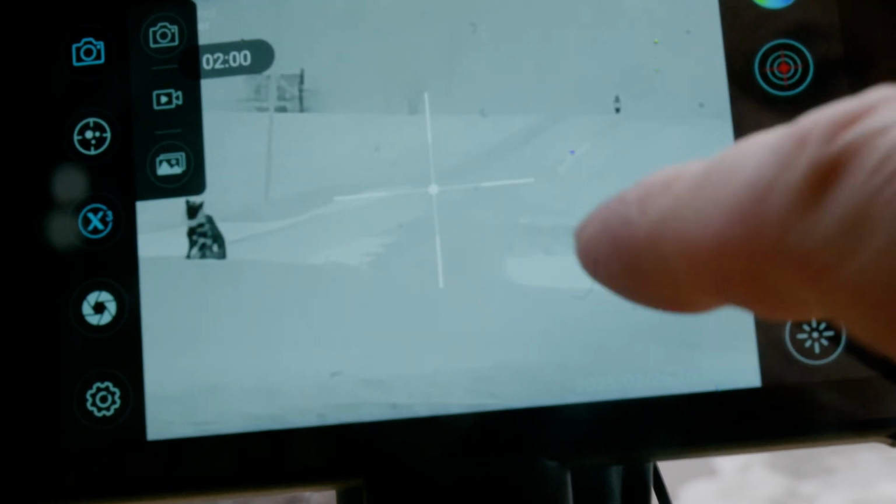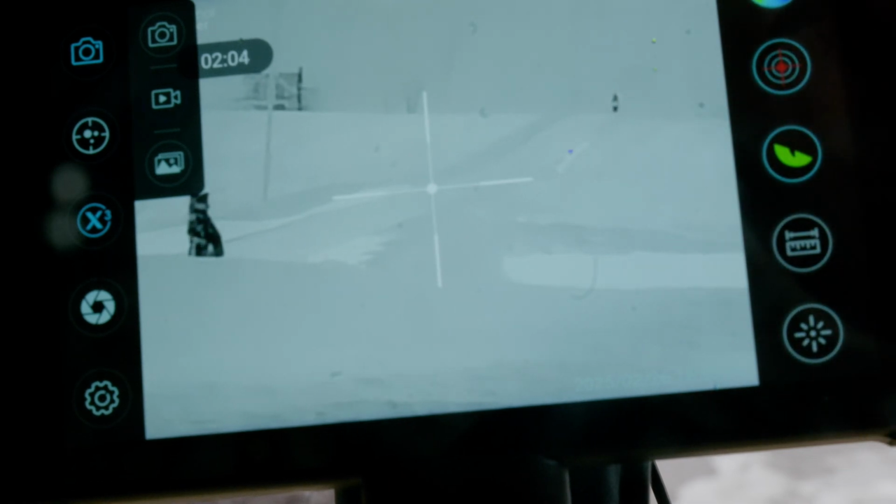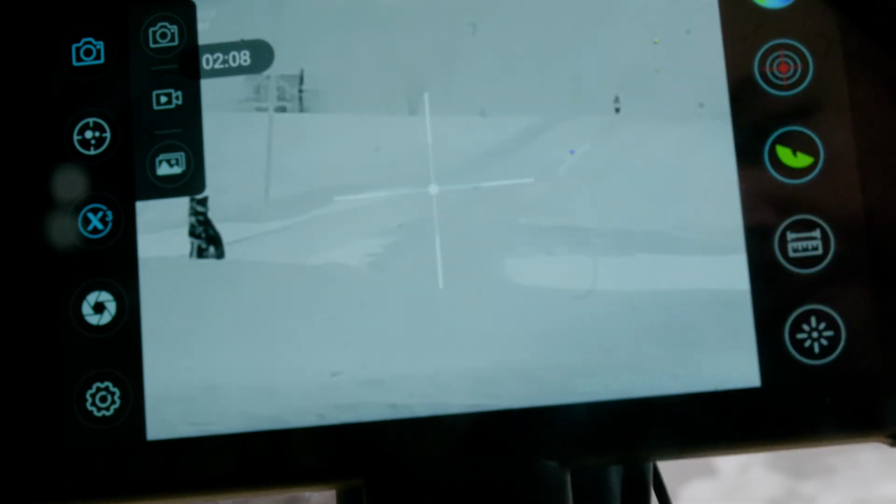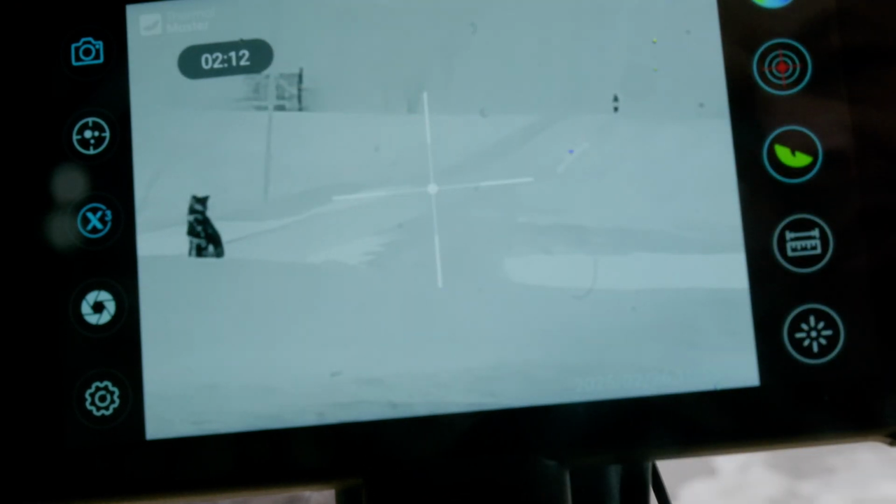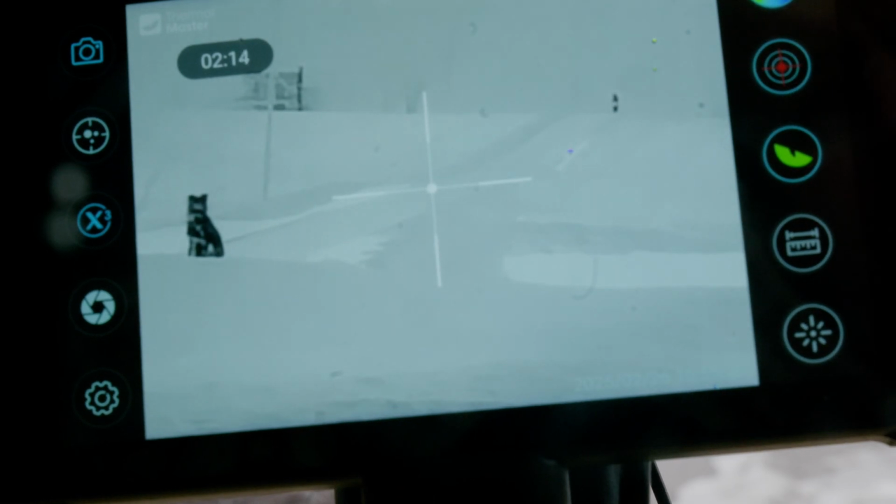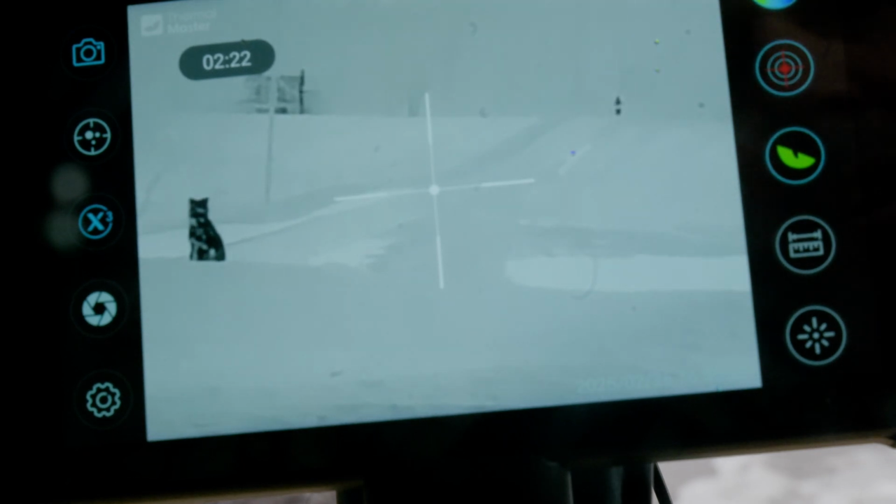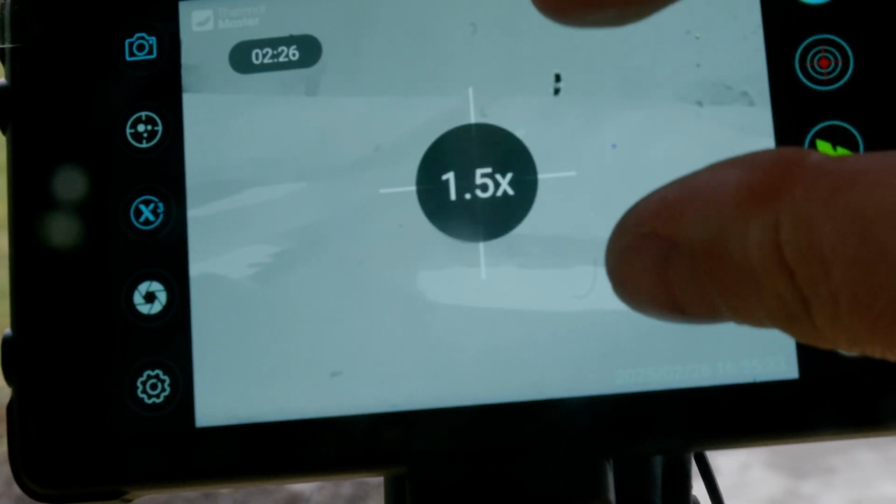So right now, currently, Hendrix is up here on the camera. He is 253 yards away, and then that chimney right there is 450 yards away. Over here, down here, we've got the settings. We'll go into the settings a little later. While he's out there, we'll go ahead and do this, but we can digitally zoom in on Hendrix. We'll go all the way out to 15.